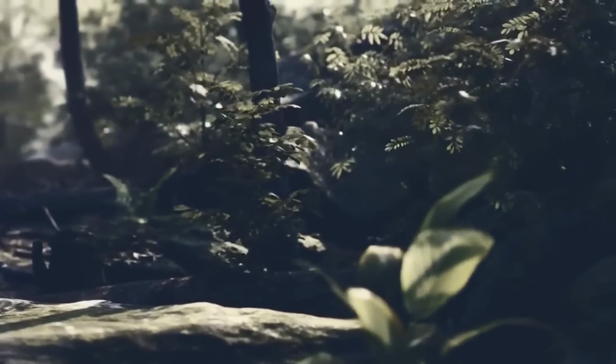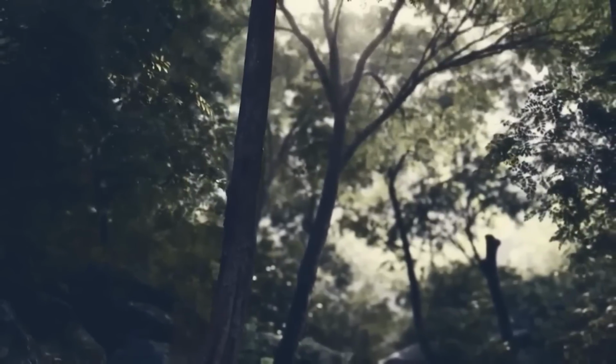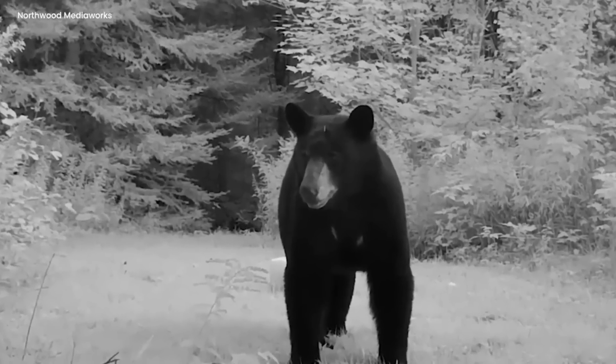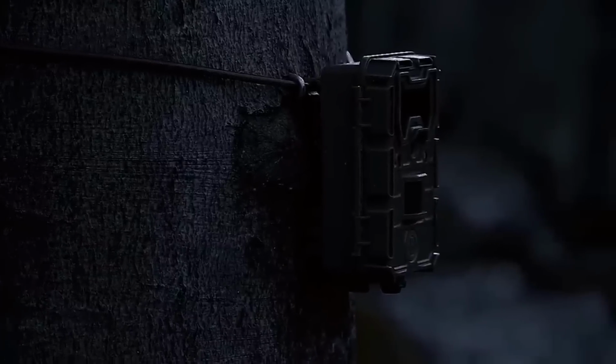In a big green jungle, a bear and a wolf were looking for a yummy snack. They ran through the thick trees, smelling the air with excitement. Suddenly, they heard a mysterious click in the forest. Confused, the bear and the wolf stopped. Little did they know, a sneaky trail camera had taken video of their snack adventure.